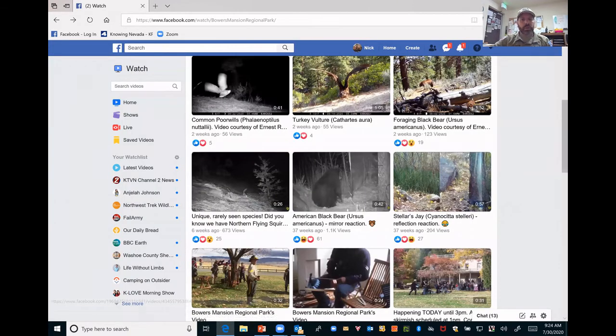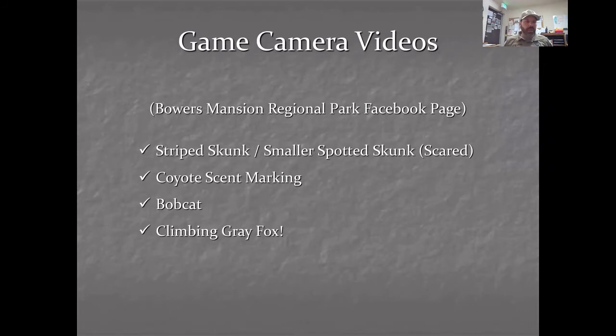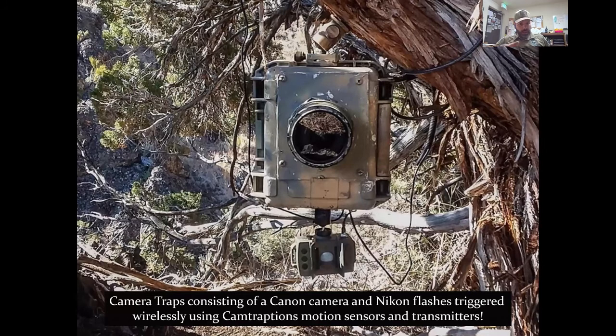there we go. Okay, this is an image of one of the camera traps. So after the game camera, some of those images and videos, Tim wanted to actually build his own camera traps. And so he builds these encasements and he puts Nikon cameras in there.